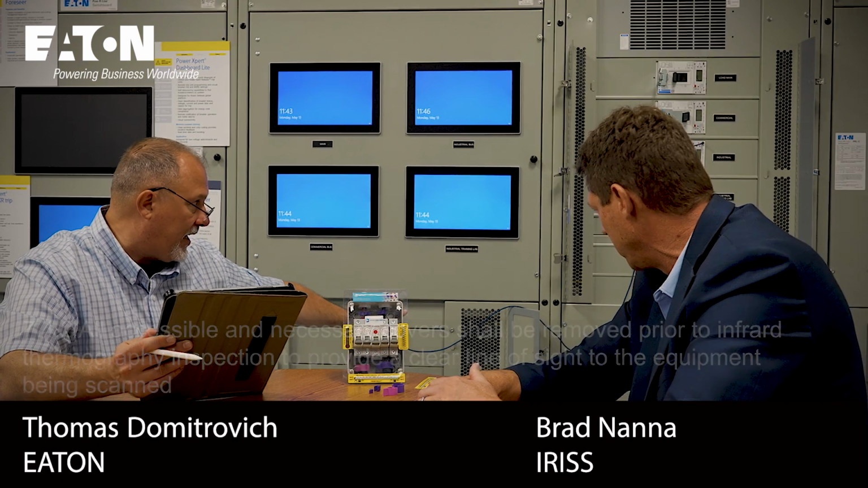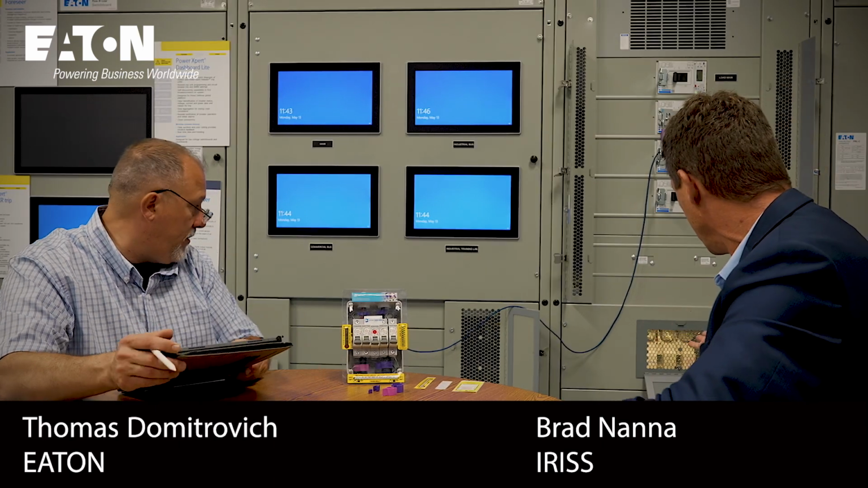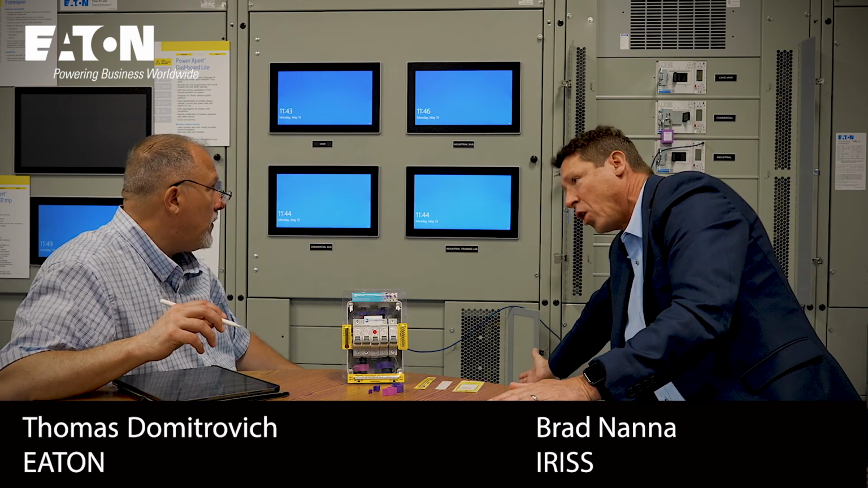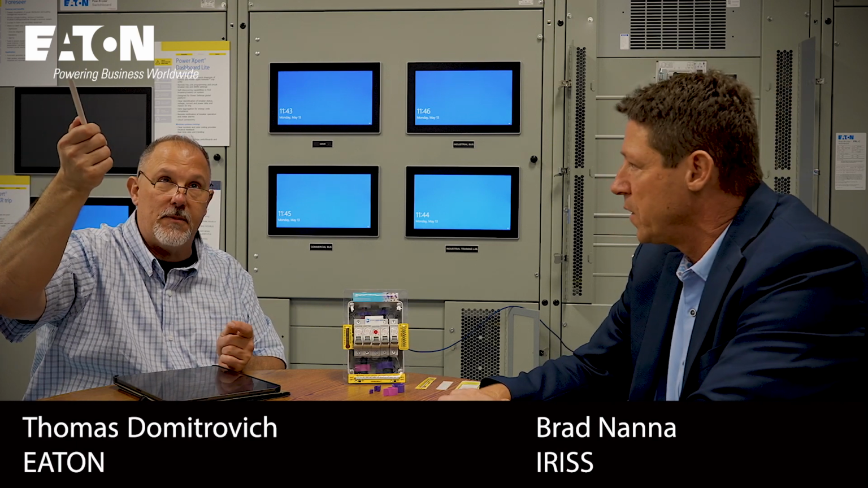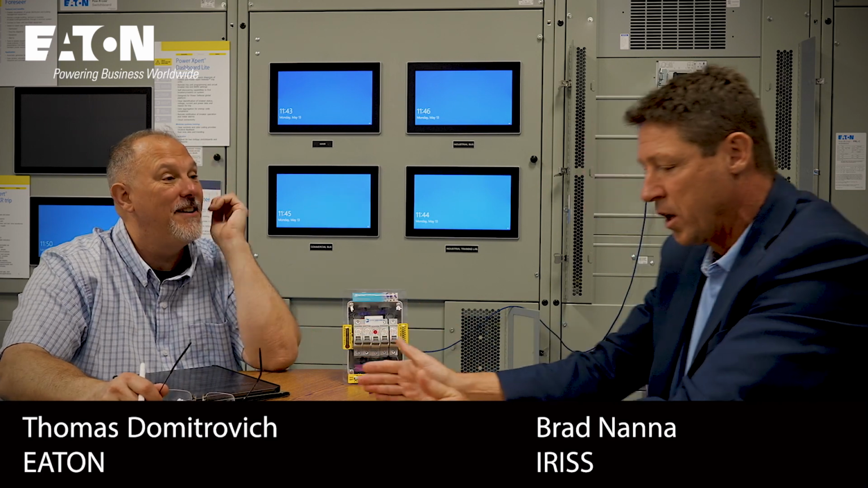It gives you a clear line of sight. Exactly. I see there's different dimensions on all the windows. How do you know how big of a window you need? Yeah, that's a great question, and it's all subject to change. There's big ones, little ones. This one covers the whole gutter on the switchboard, and we have one up on the busway above, which is much smaller. What we're trying to capture is what they call an FOV, field of view, or field of vision, and what your target is behind that door.